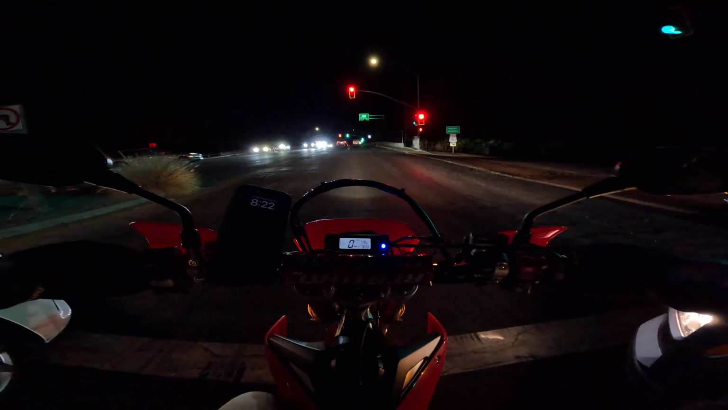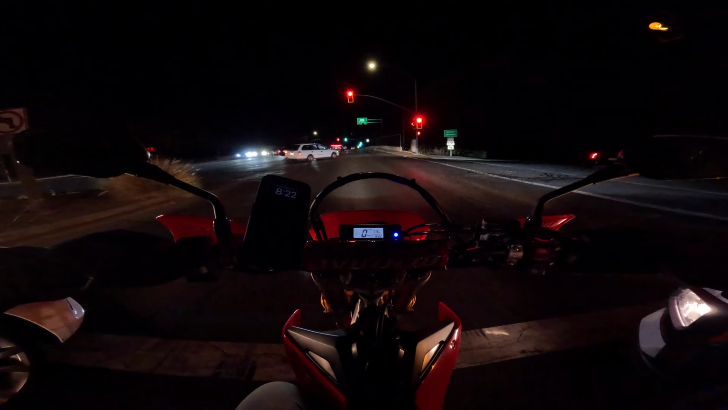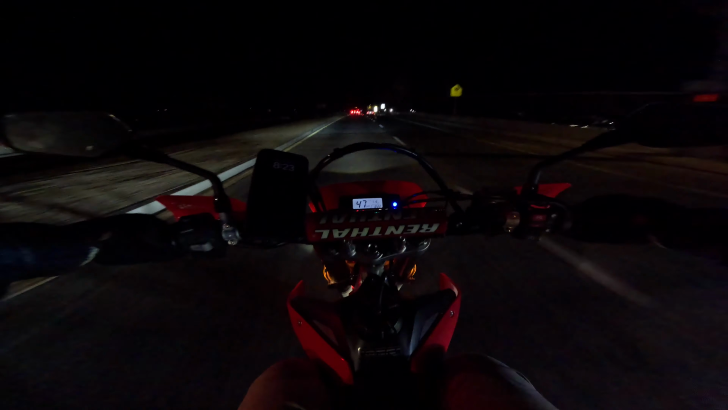Oh my God. Oh my God, that is the first time I have ever popped a fucking wheelie. Holy shit. You know what? I might be able to learn how to wheelie this shit.